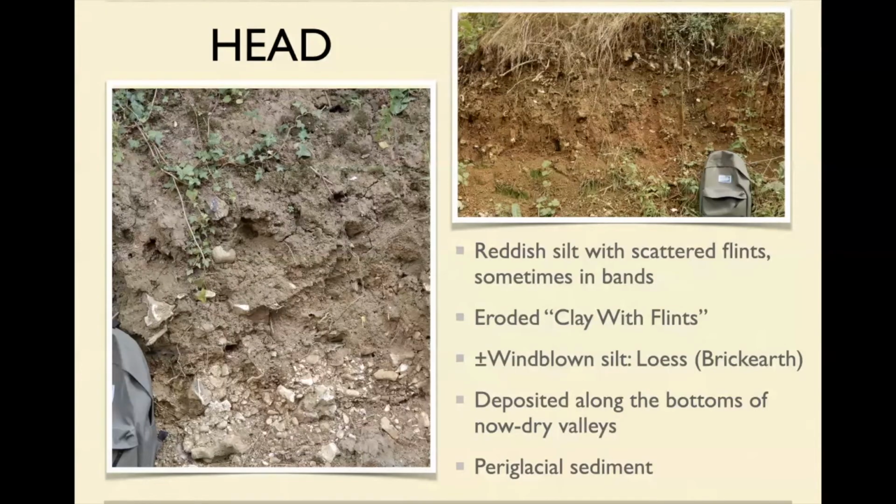It's basically, not surprisingly, eroded clay with flints, but there's other stuff in there, which is possibly wind-blown silt that's come across the northern European plains when it was tundra. And that's in places concentrated into areas of brick earth, called that because it's very good for making bricks.